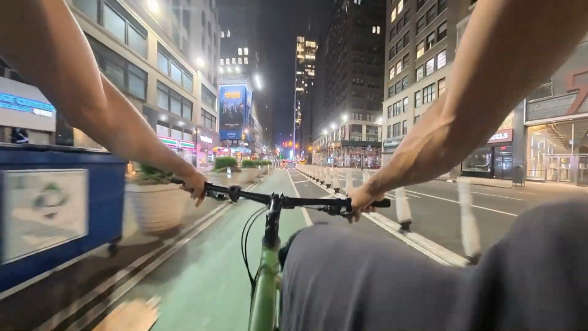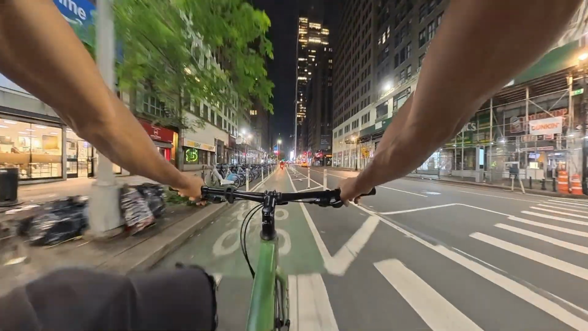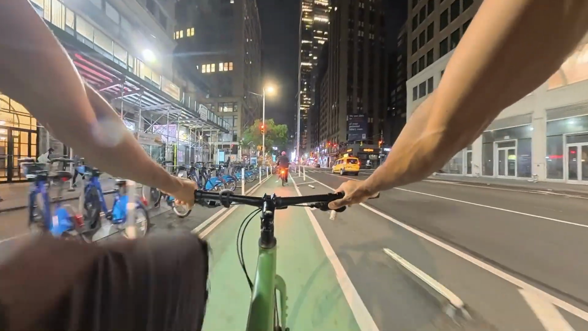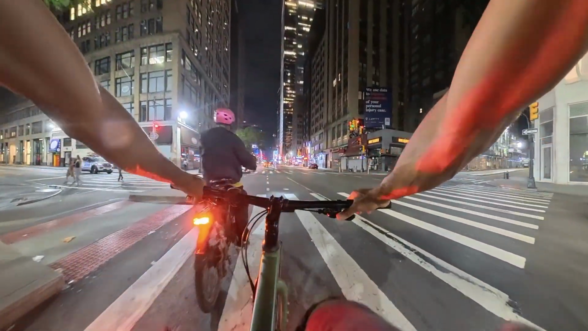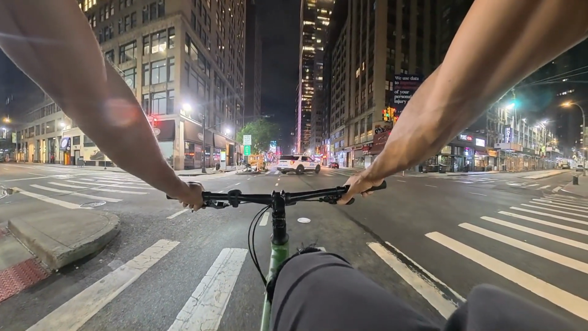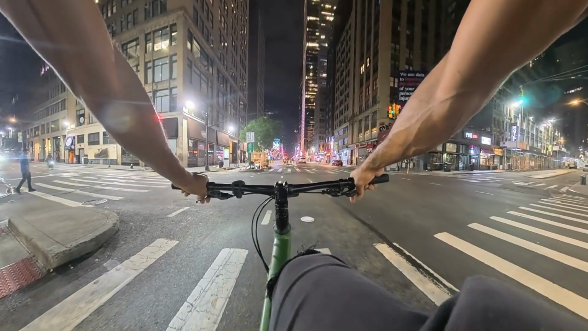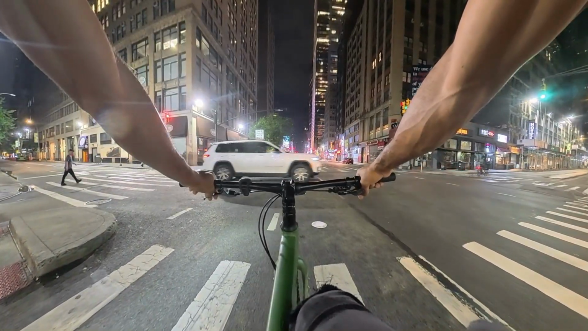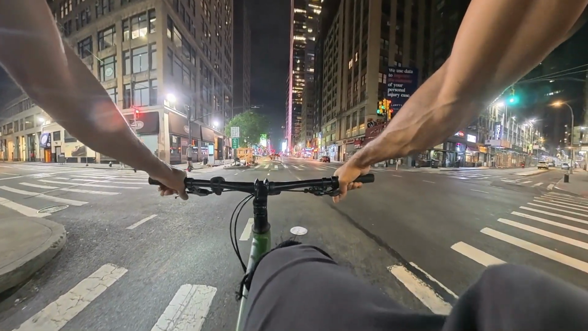So now we're going up 8th Avenue. Man, the lights are not going my way today. Just catching lights. All day catching lights. Hopefully after this light turns green, we get a nice little sequence of lights and get busy. Let's go.